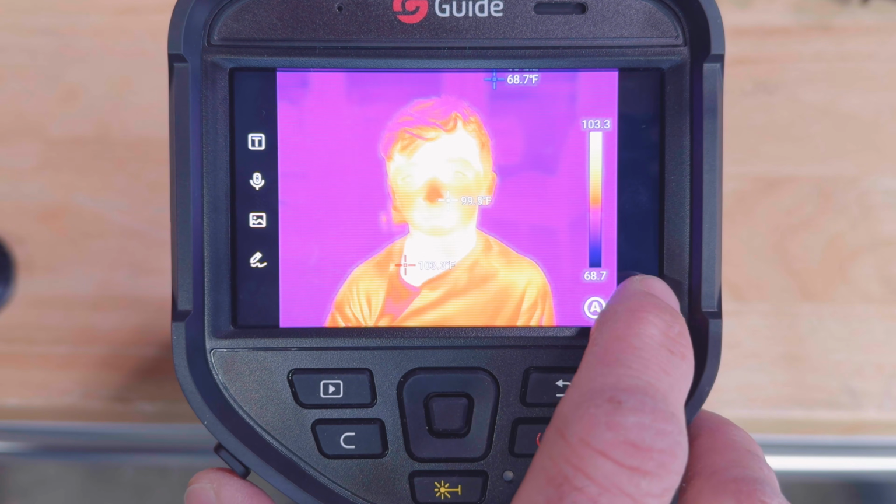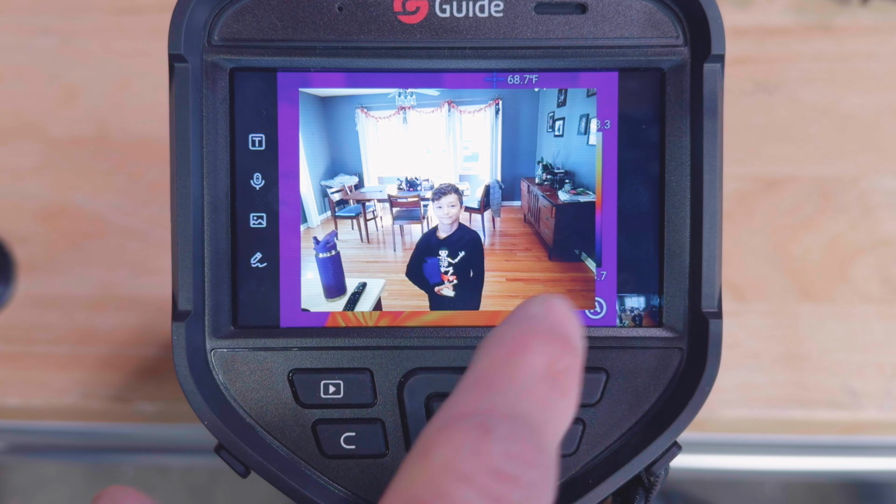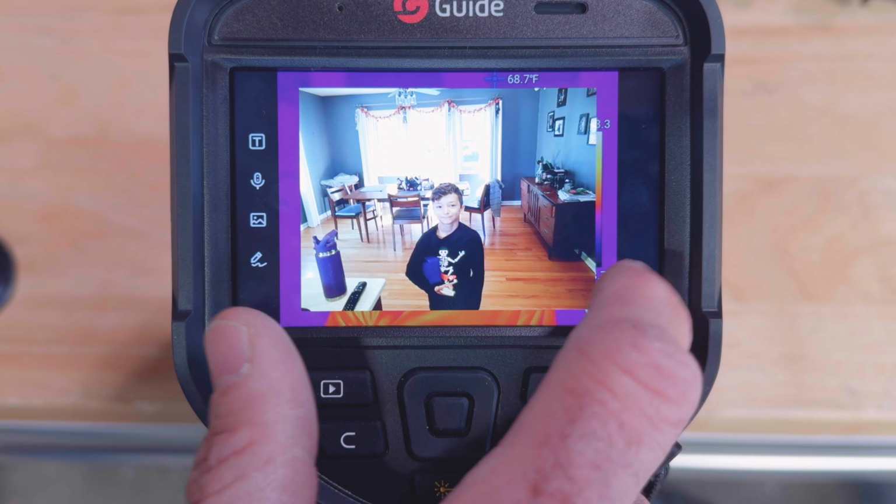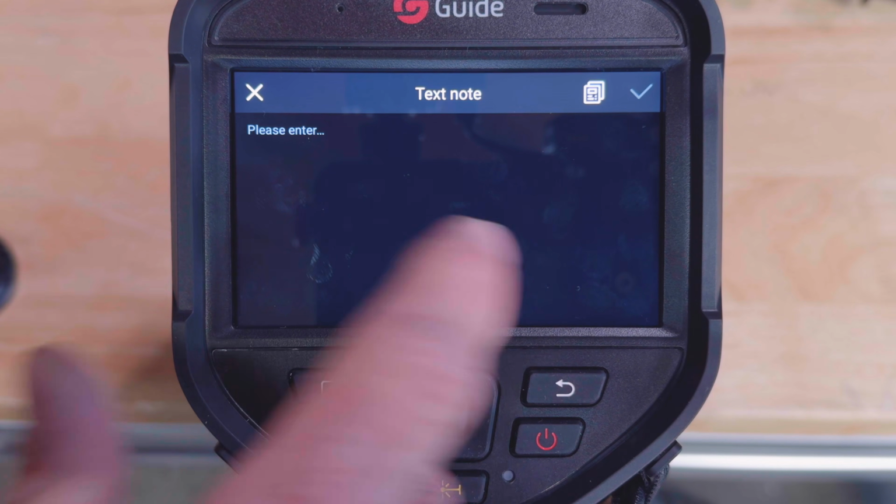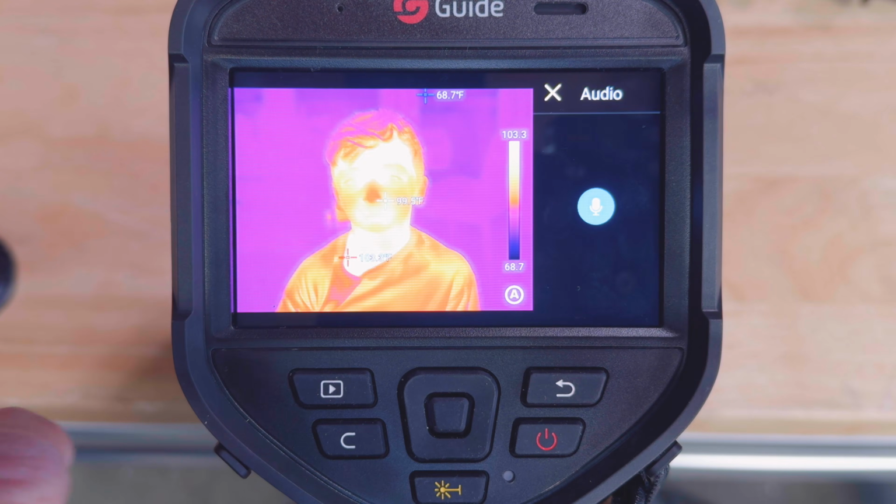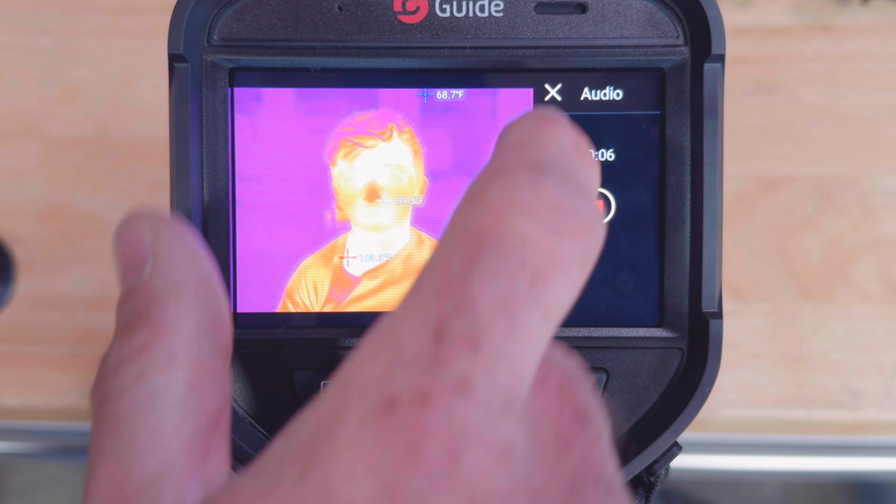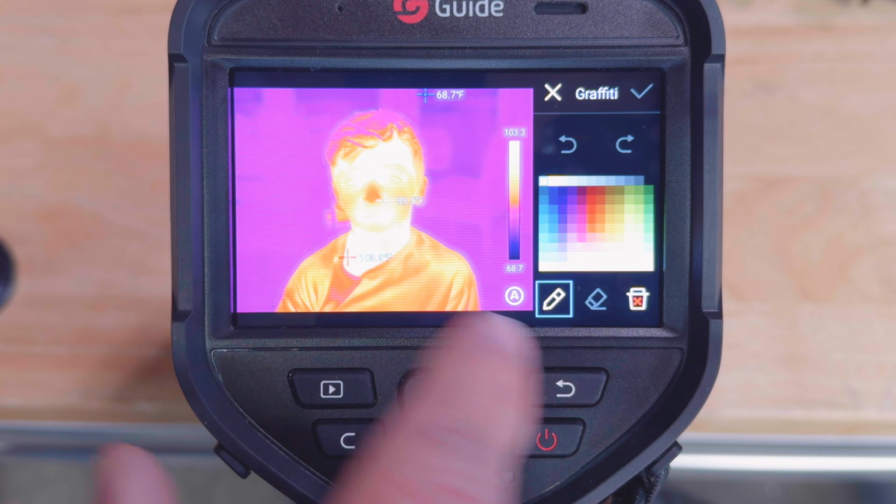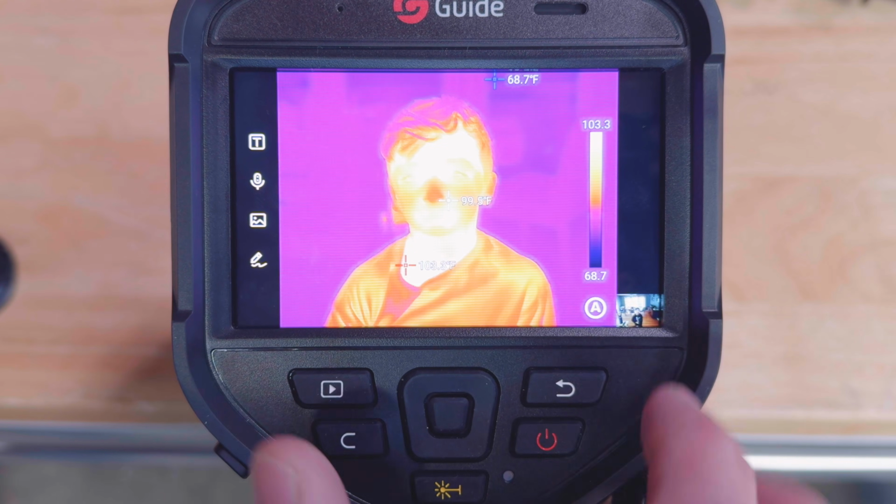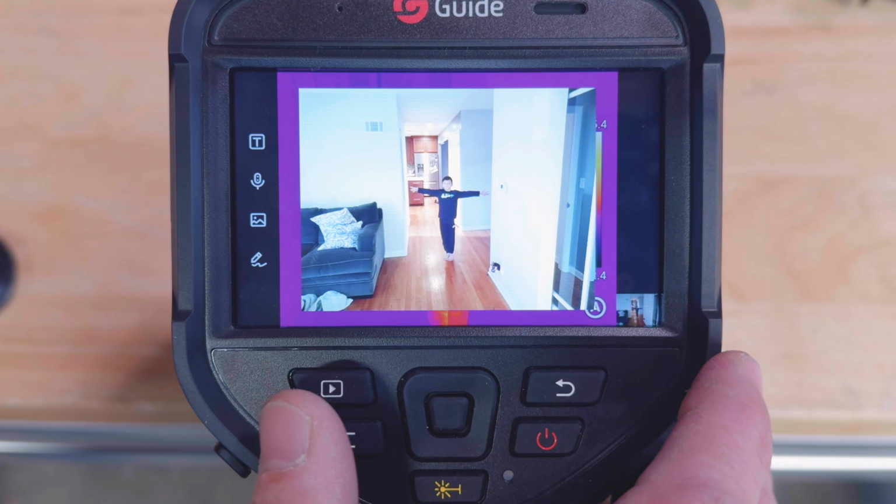So here's my son in my kitchen. There's an actual picture of him. It takes both pictures at the same time, so you have a reference. You can do text and make a note, microphone. We can make an audio note about what we got going on. Graffiti. There's almost nothing you can't do with this. There's another picture of him in my living room.